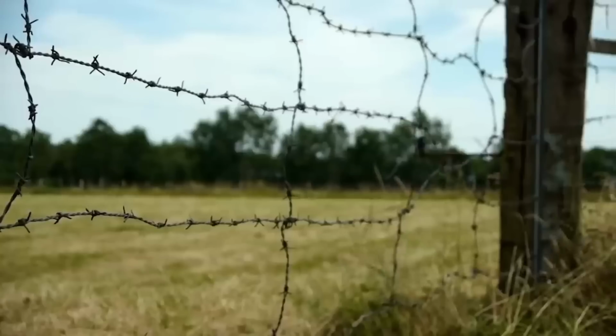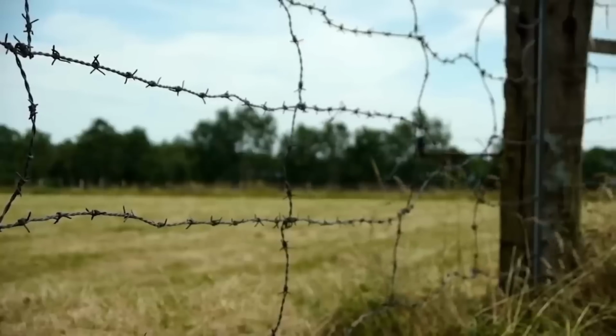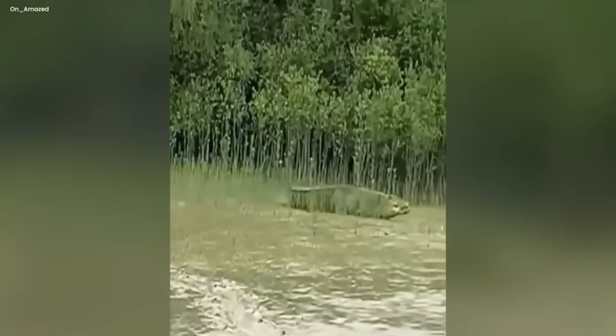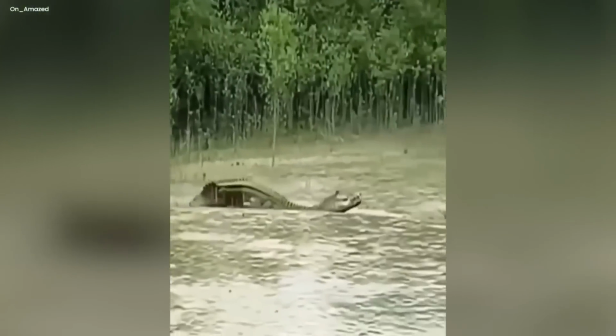Strange creature. Once in a quiet farm, something weird got caught on camera. A strange creature not like anything you've seen. It had a long, strong, scaled tail like an alligator, but then came the surprise. No arms. Yep, you got it right.